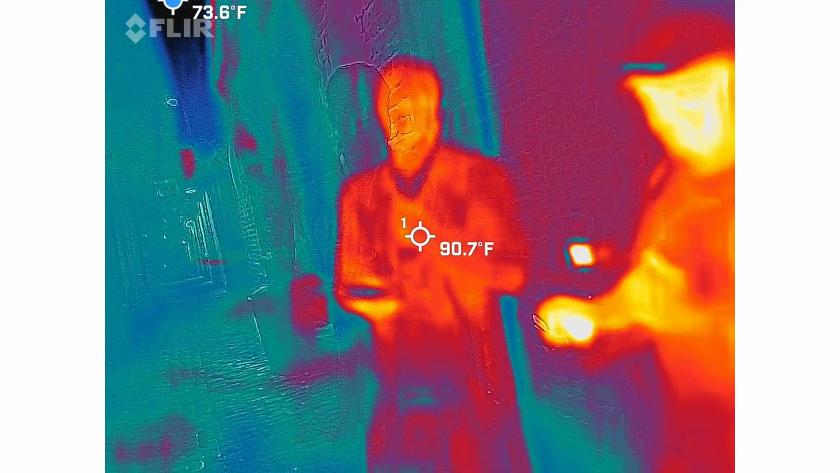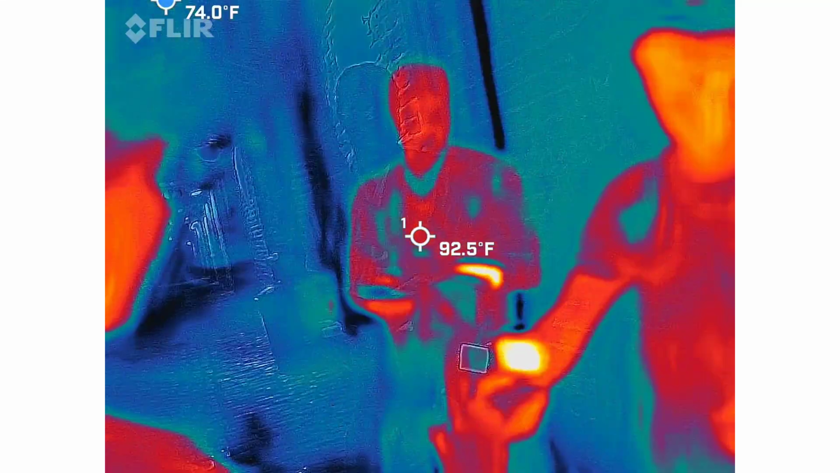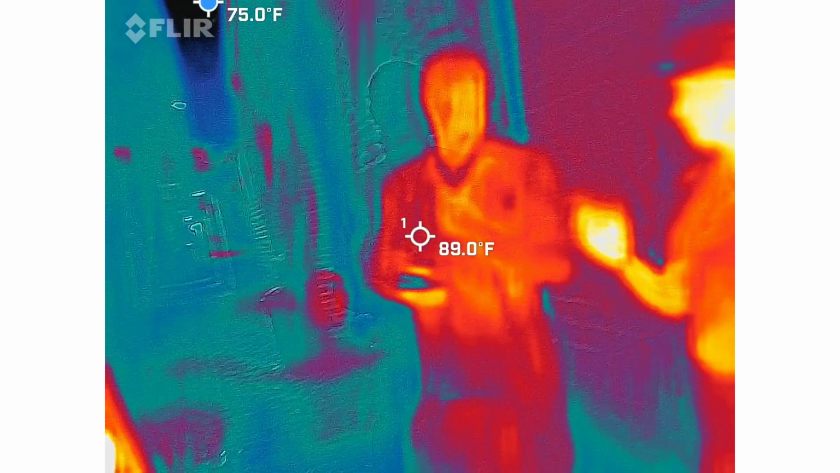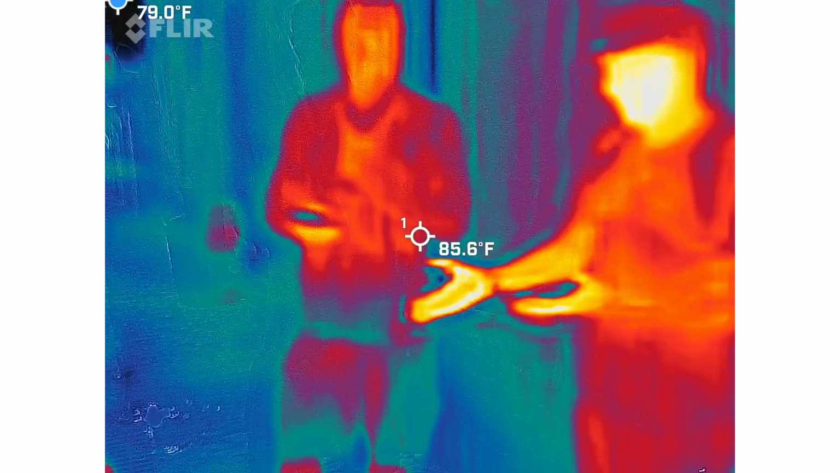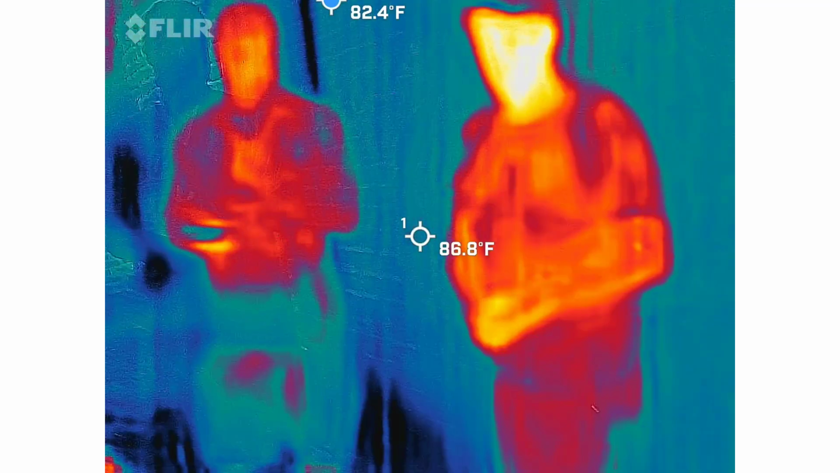So here's what's going to happen from here. Because again, that's all the history here. Again, we are basically waiting for something to happen. I would definitely take the 2.2 to 4. Those are pretty decent readings, considering some nights I get nothing. So take that for what it is. We're going to go to another alley.